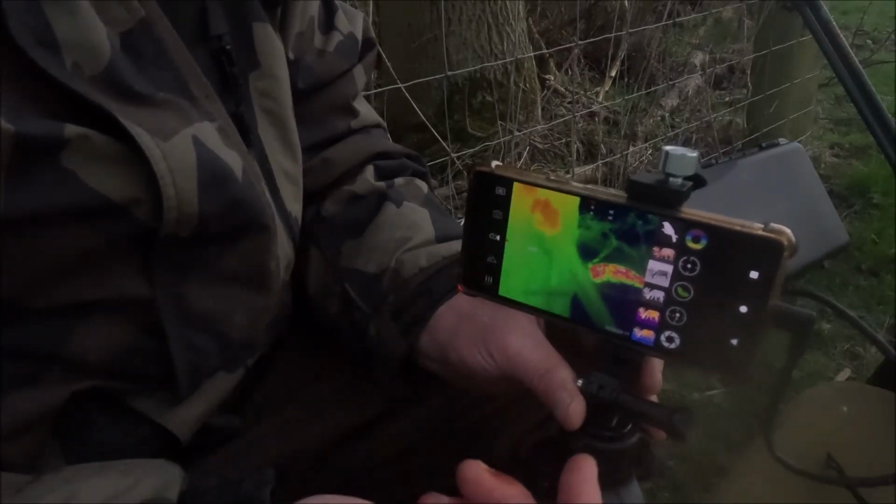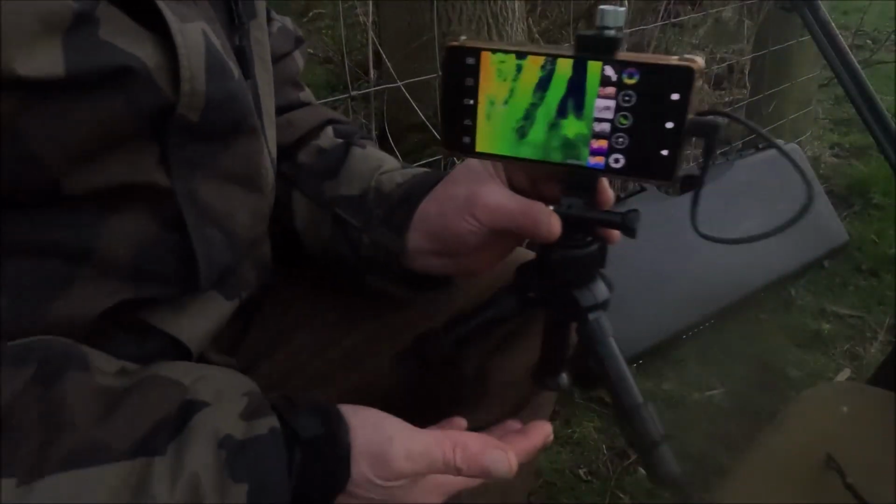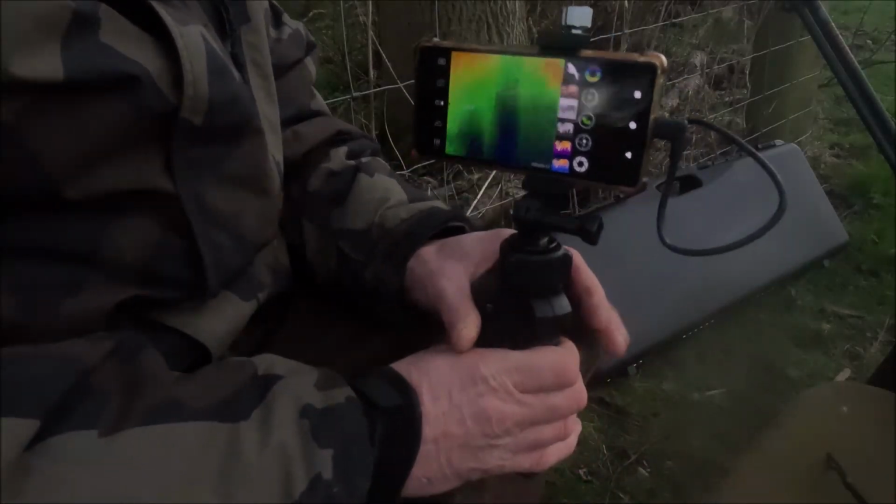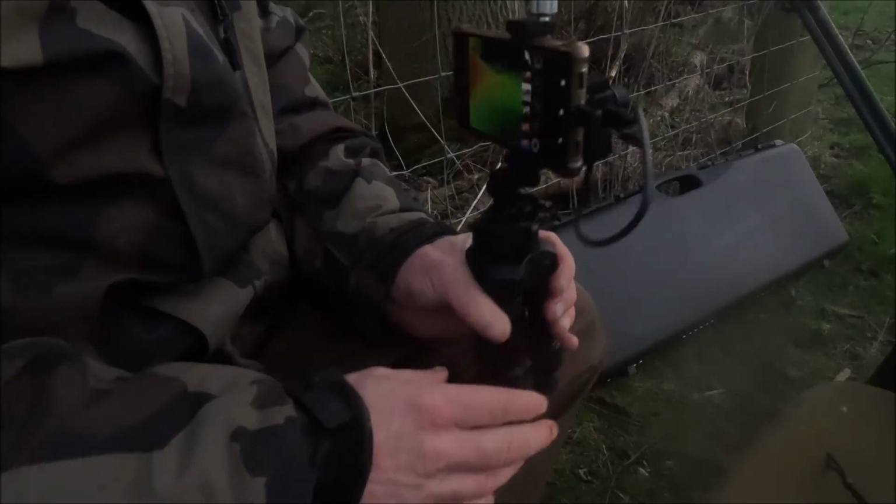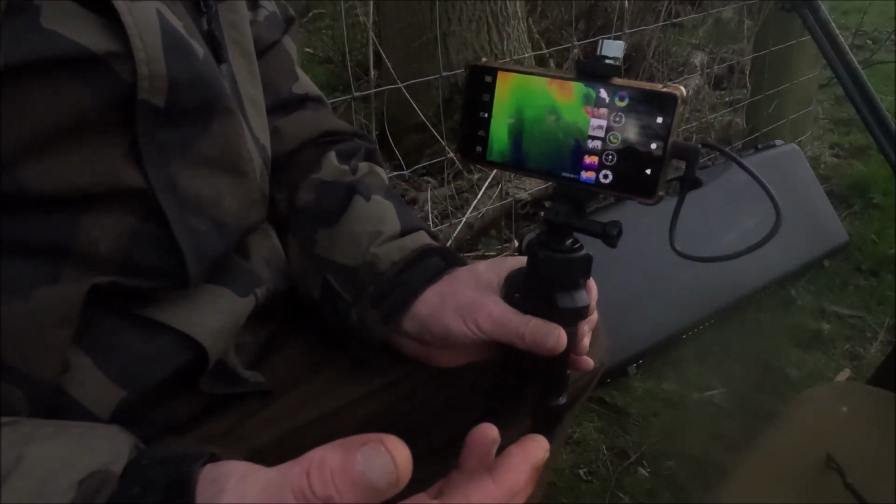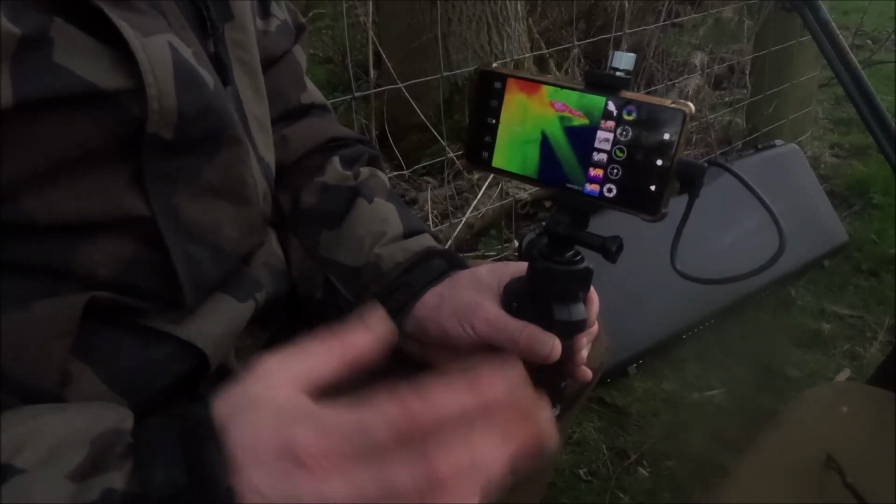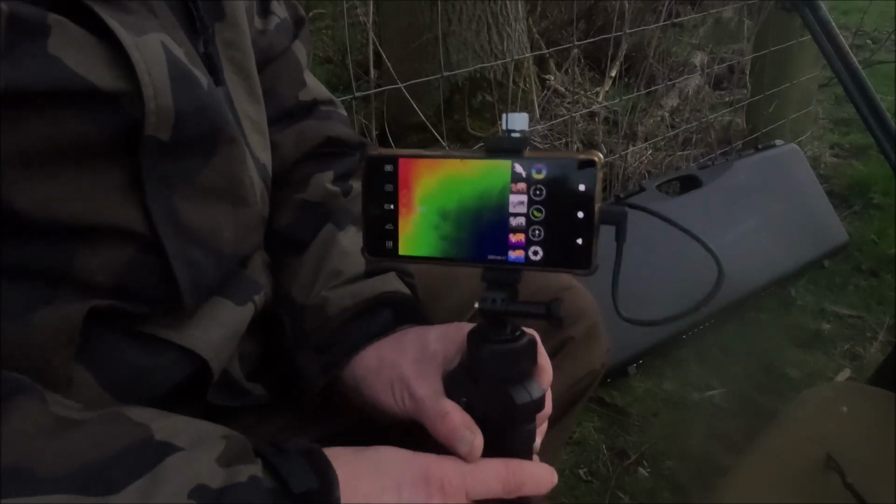It's really easy to set up, but I do only use this one with the tripod when I'm static. Same as I said, you can have it like that and be walking around with it and scanning around, but then when you need to take a shot, you need both hands. So what do you do with that? You can't stuff it in your pocket or anything. It's just a bit big and clumsy, but for sat down static shooting, it's absolutely brilliant.